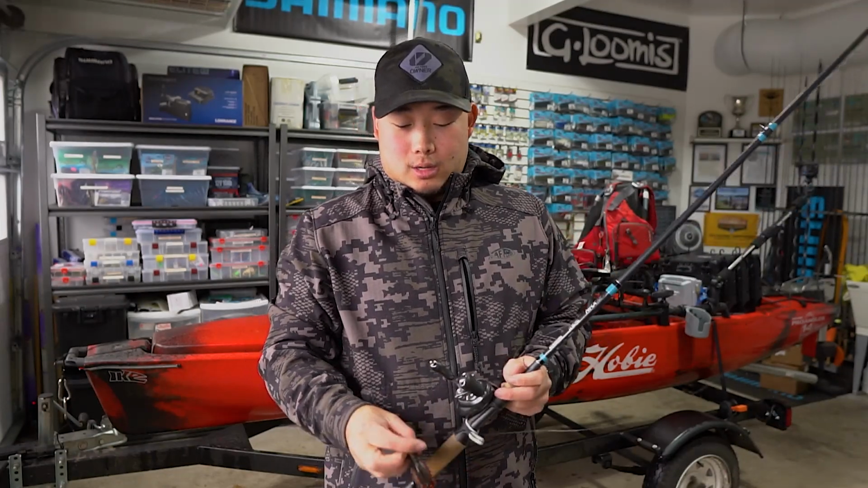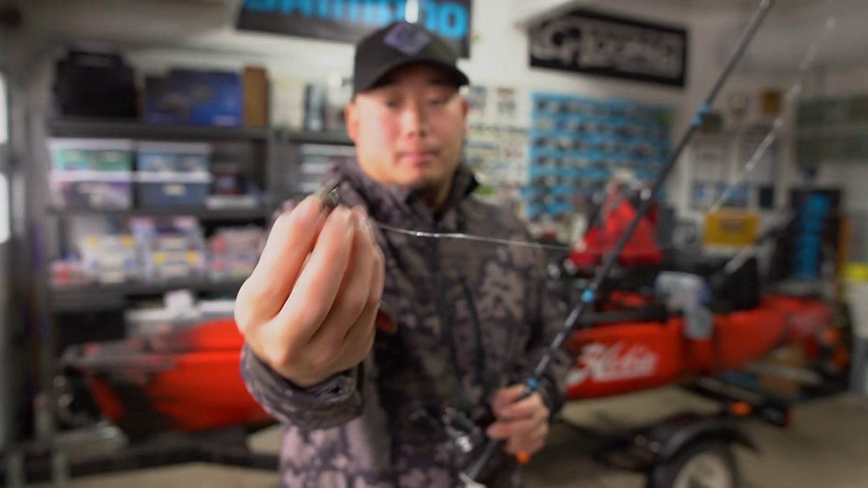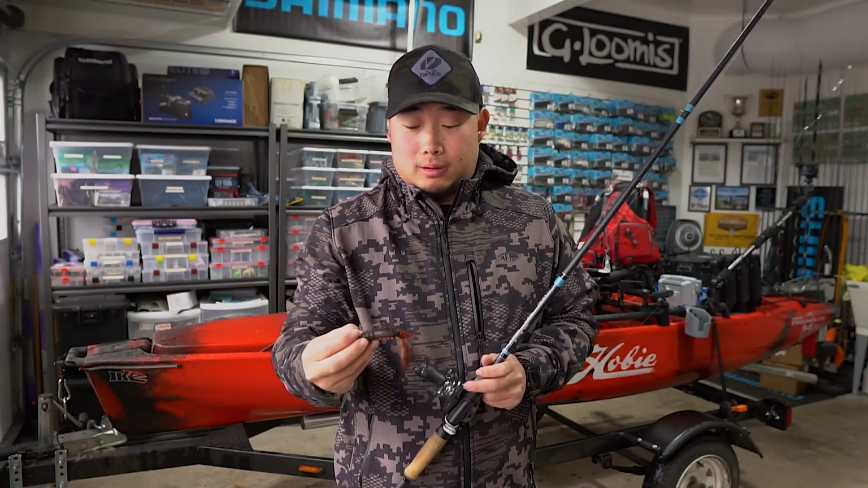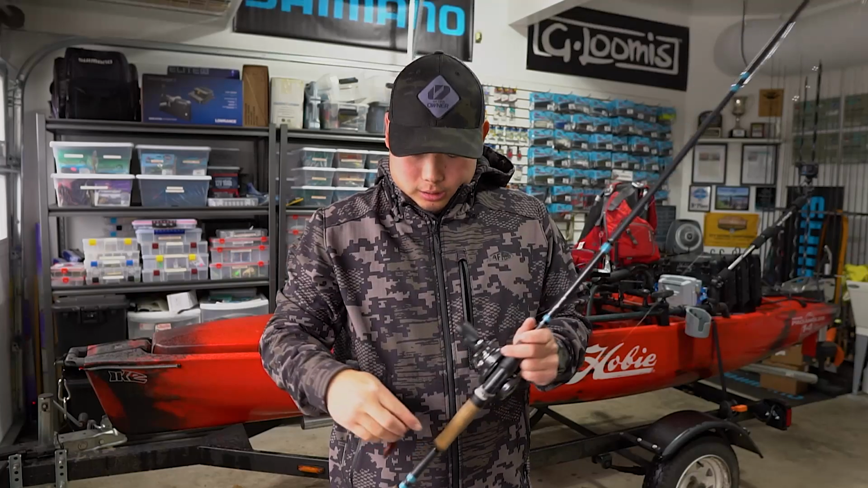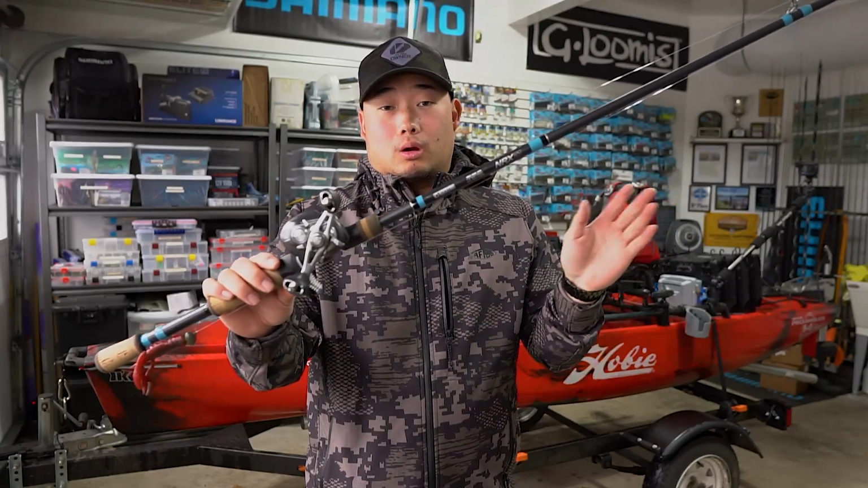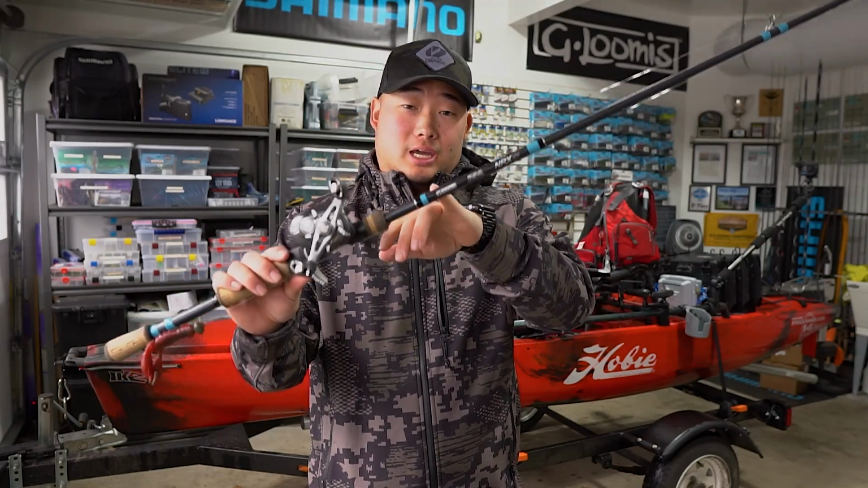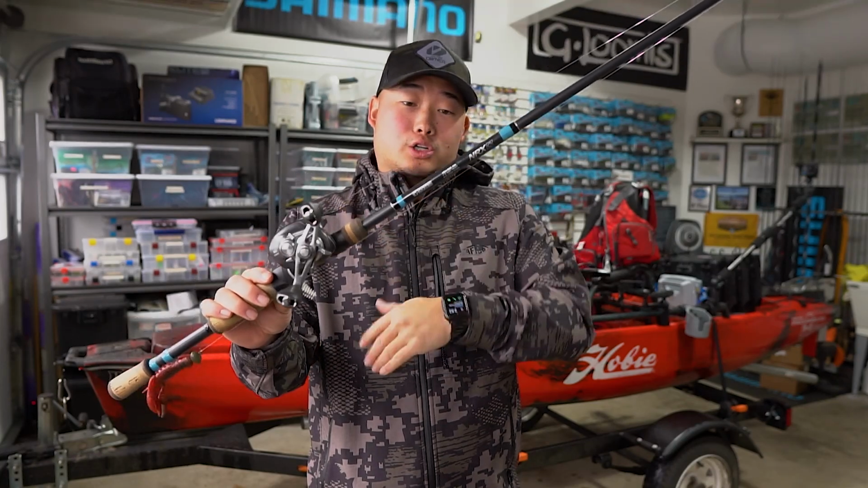So I was just dragging it on a 1/2 ounce football head. This is a custom football head that my buddy pours for me. And football heads work great in that rocky situation, so I decided to throw that. Throwing that on straight fluorocarbon, 15-pound Seaguar InvizX, with a G. Loomis NRX+ 894 JWR jig and worm rod.